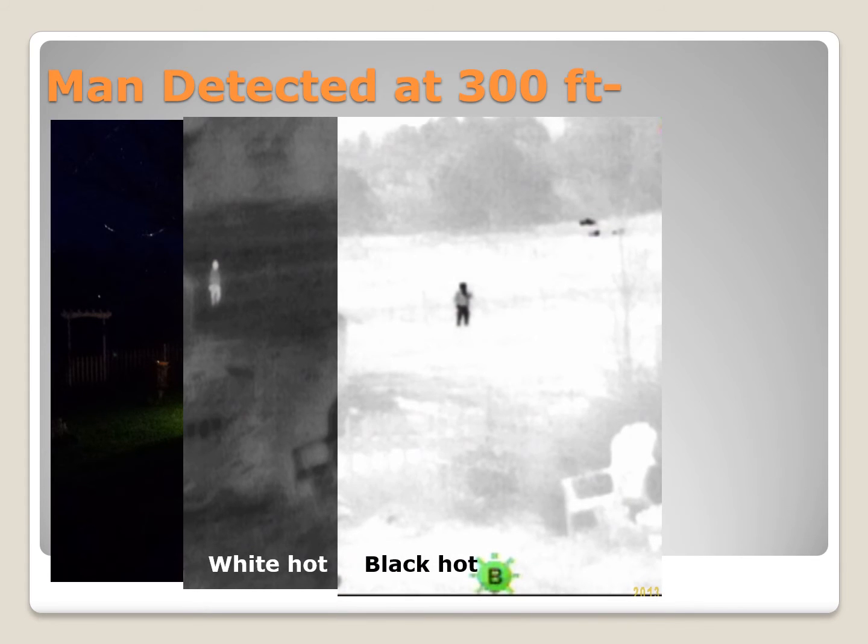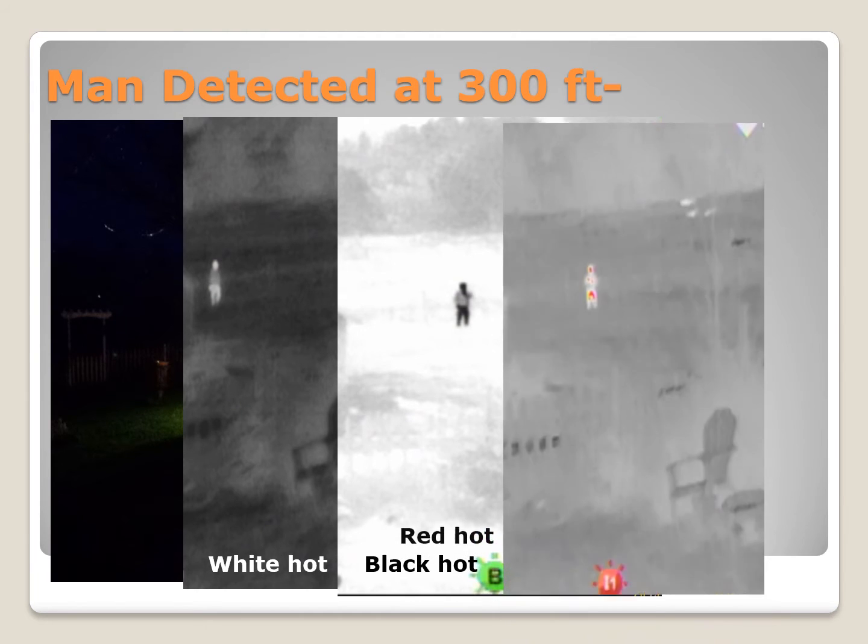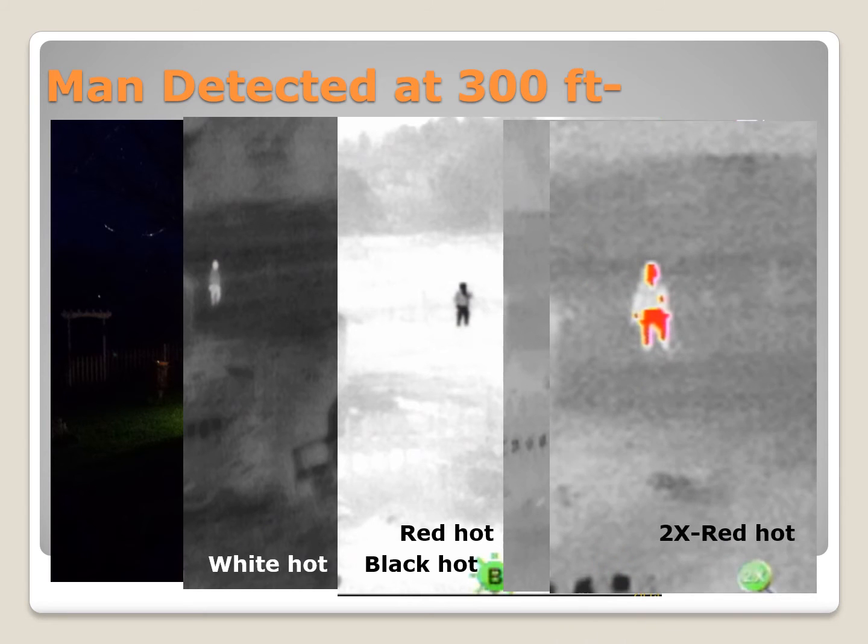This is the black hot color palette. So now the heat signature is displayed in black. The hottest things are black. Again, you can see that there's a person standing out there and some other objects, but nothing else is as dark as that. This is the red hot color palette. Again, intense heat signature is shown red hot. And then this is a 2x zoom, which this particular device has. So it's pretty clear that that's a person standing out there when you zoom in on them. But I did know that that was a person out there.